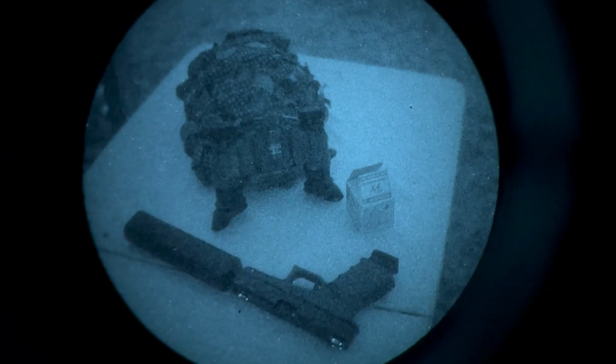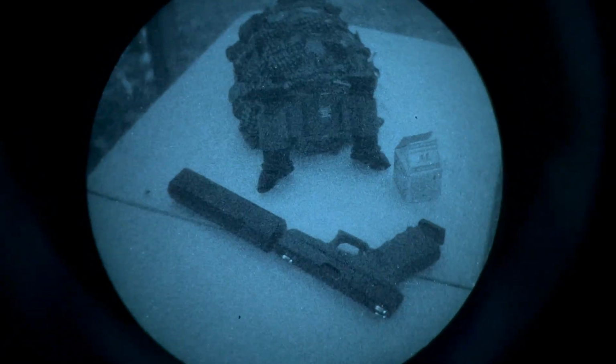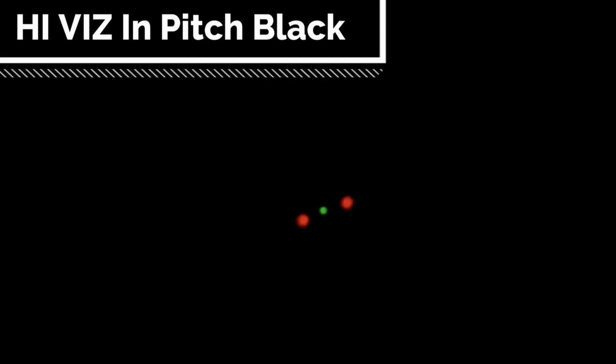So many other people nowadays have night vision. They have cameras that are capable of seeing it. Cheap stuff off of Amazon is capable of seeing IR lasers. And so that could be a reason why you would want to shoot your pistol without illumination or laser or red dot. So it works. As you can see, we can hit some stuff. It didn't work as good as I hoped, but it works.